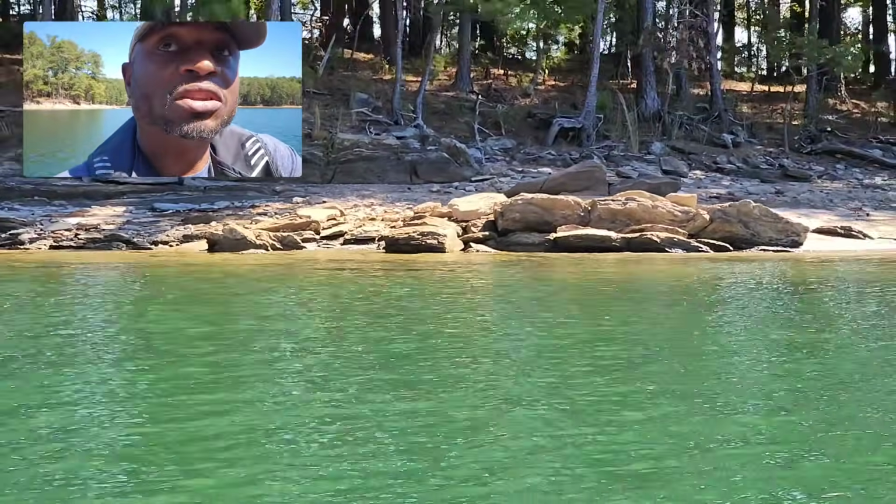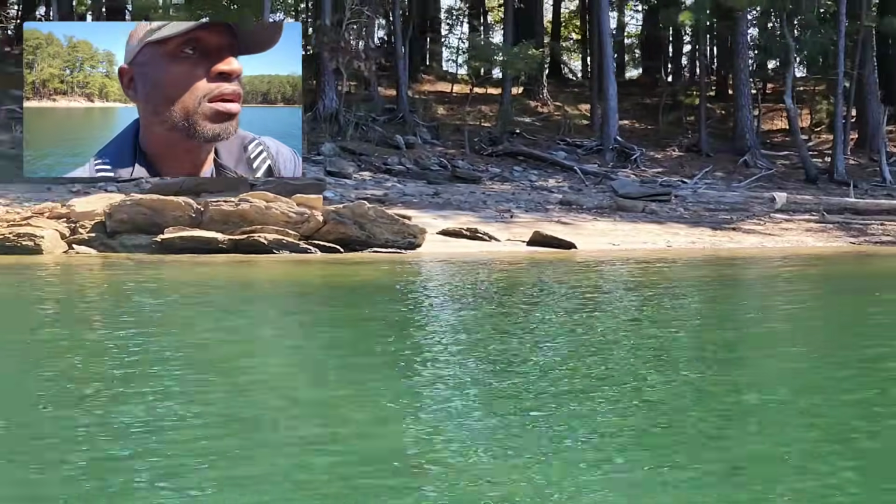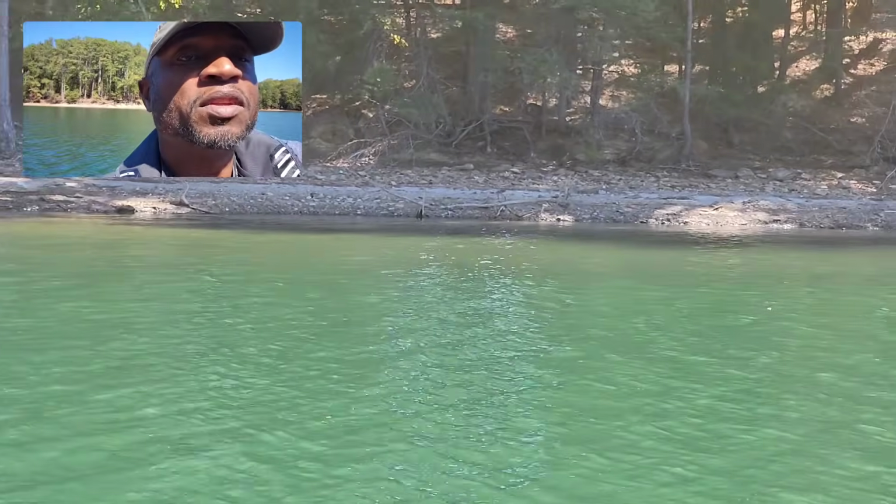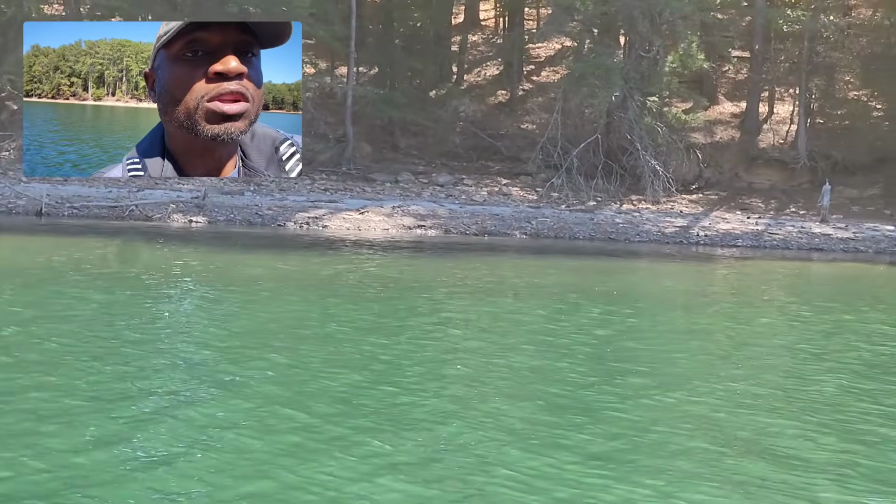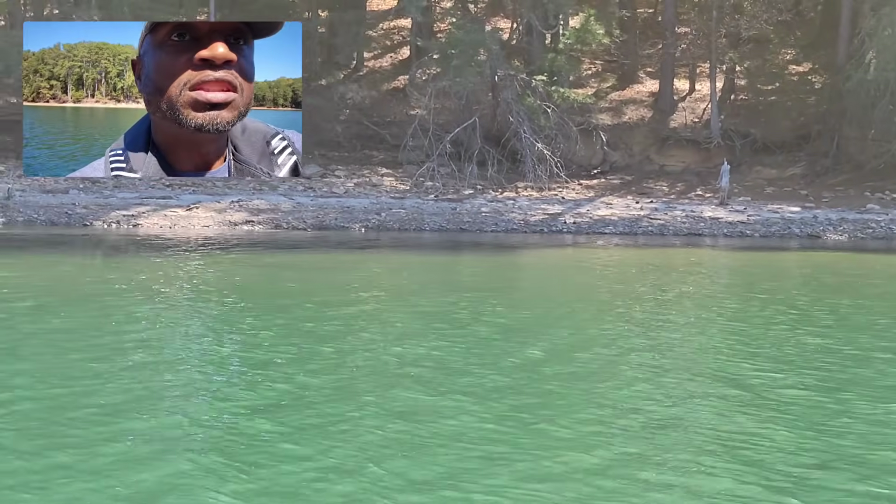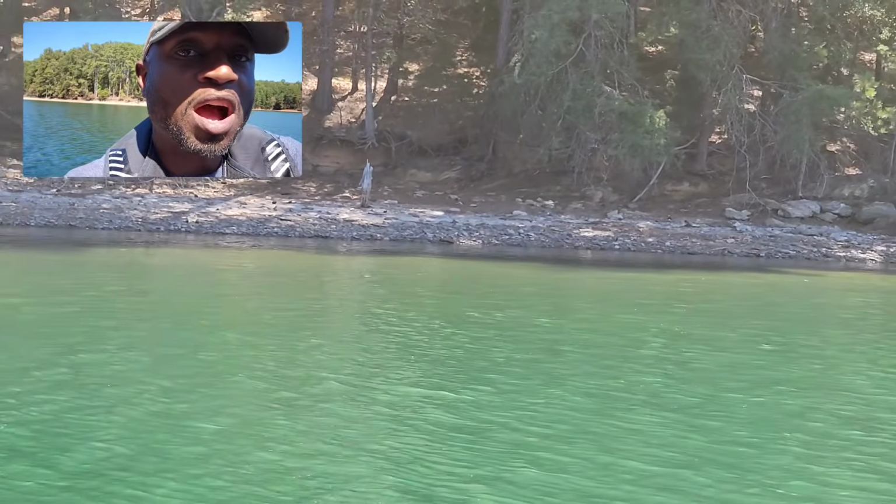All of that you're looking at would normally be underwater. But now that the water level is low, you can definitely get in here and see those areas, mark those areas, and come back and fish those areas later. So you see some laydowns over there, you see some rocks.